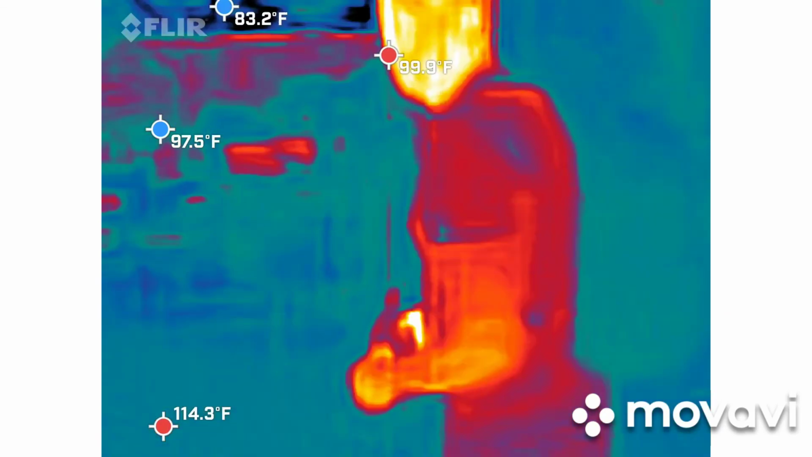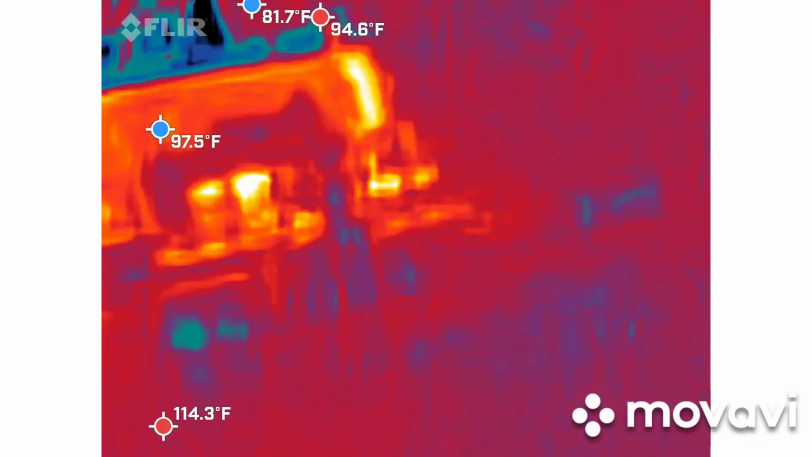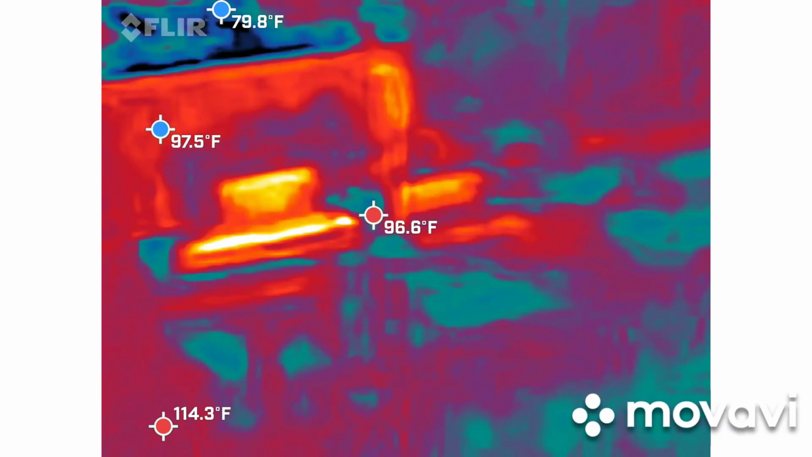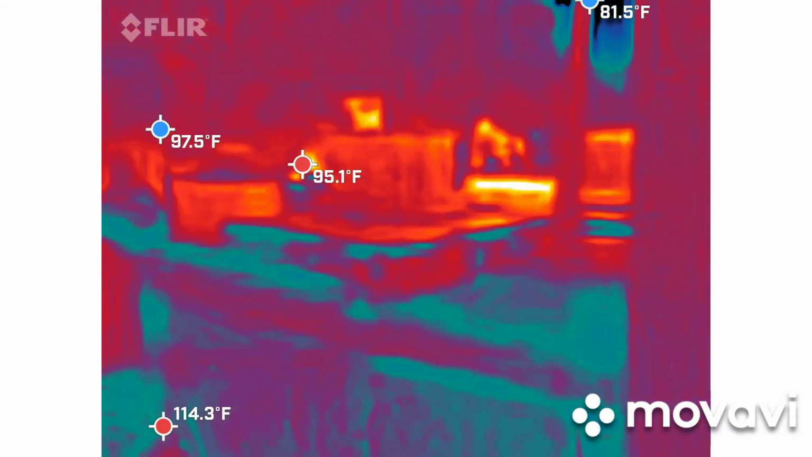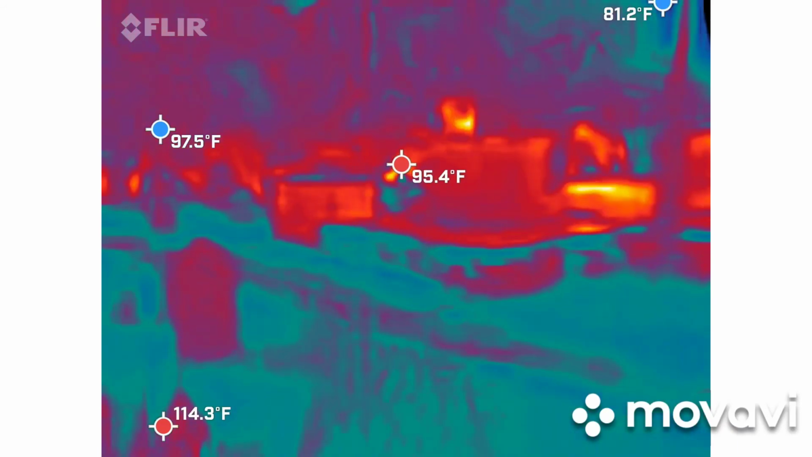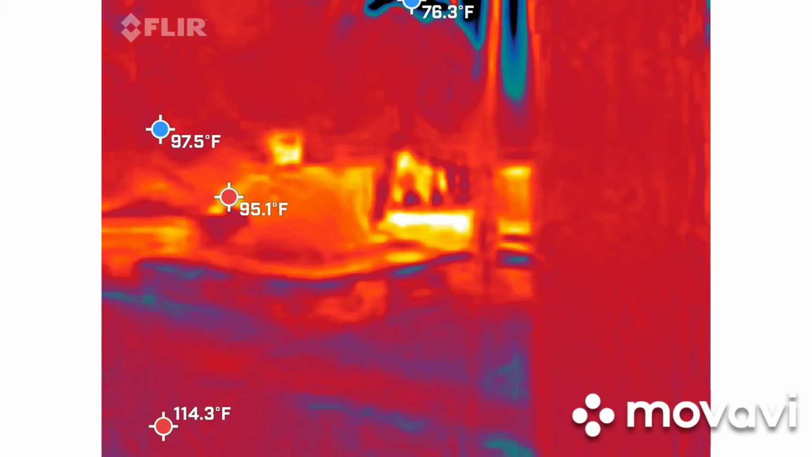But Samantha, I want to get you closer to the wrought iron gate and get as much of the cemetery as you possibly can. Just pan back and forth nice and slow. Keep in mind there are people in the picture to the right. There's a tour going on over there, so you don't want to mistake anything over there. Of course, they'll be warm and not cold.